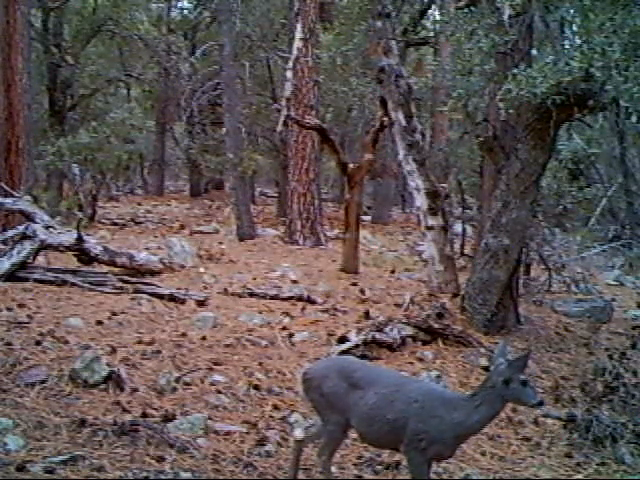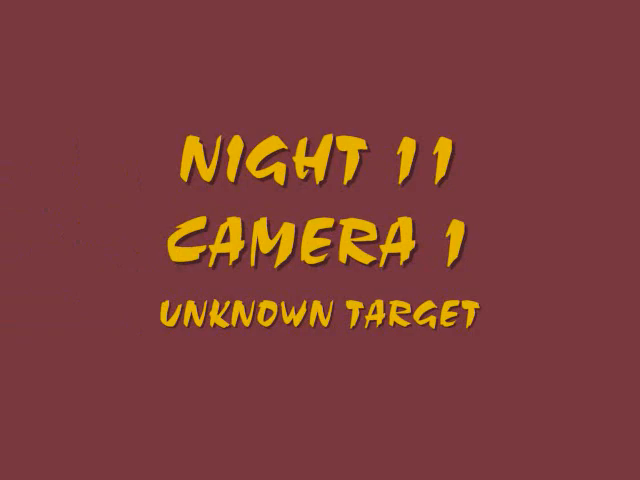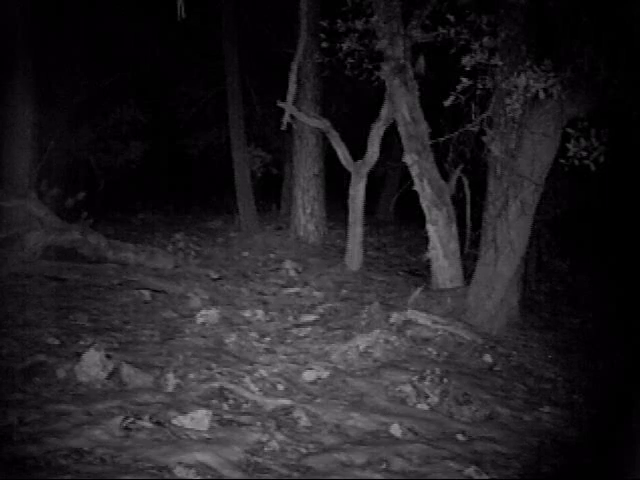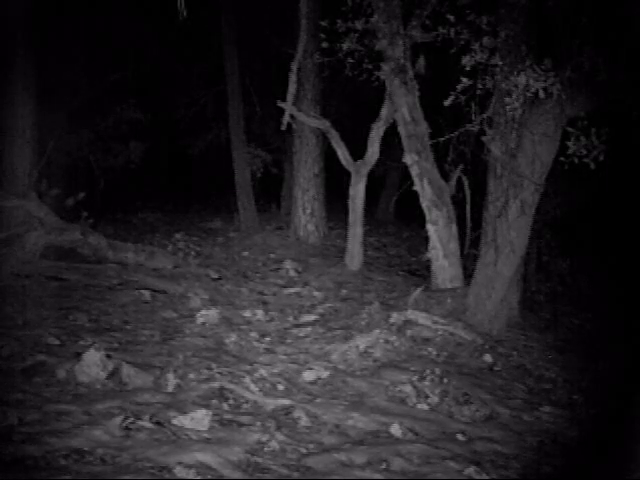Then on night 11, we pick up another unknown target. Now I did highlight this and contrasted it, and there's nothing in the background, so there's nothing obvious, no hulking 8-foot giants or anything like that. So something is triggering our cameras.